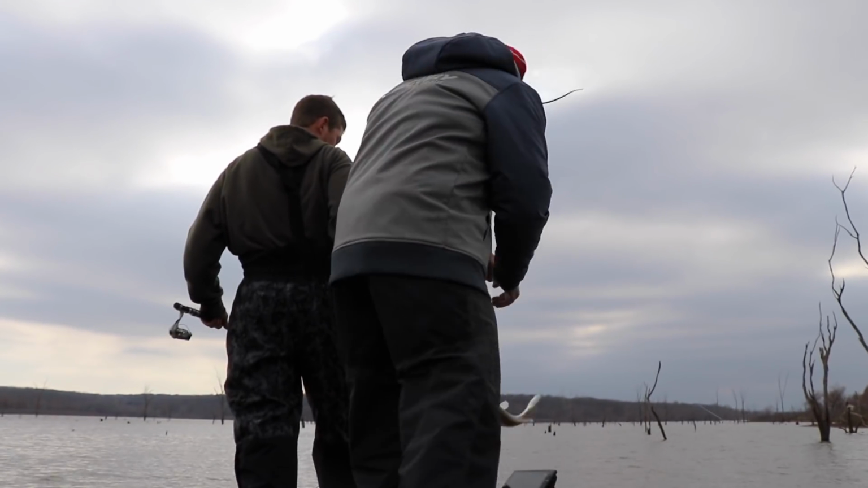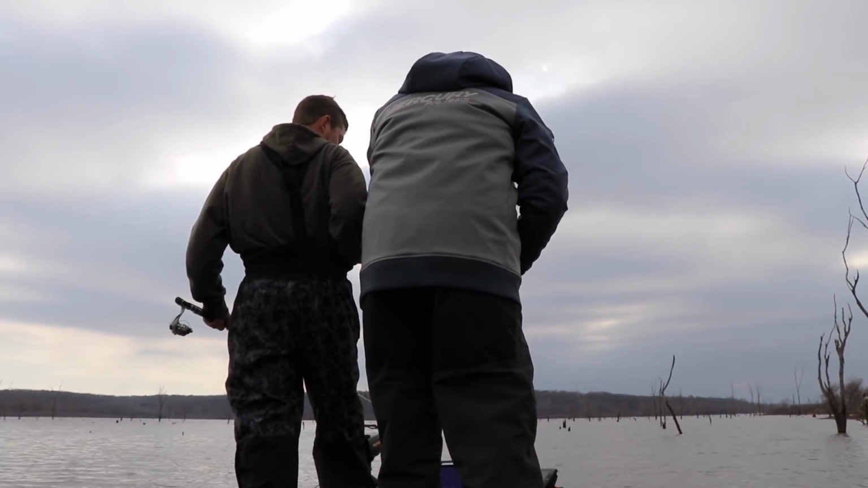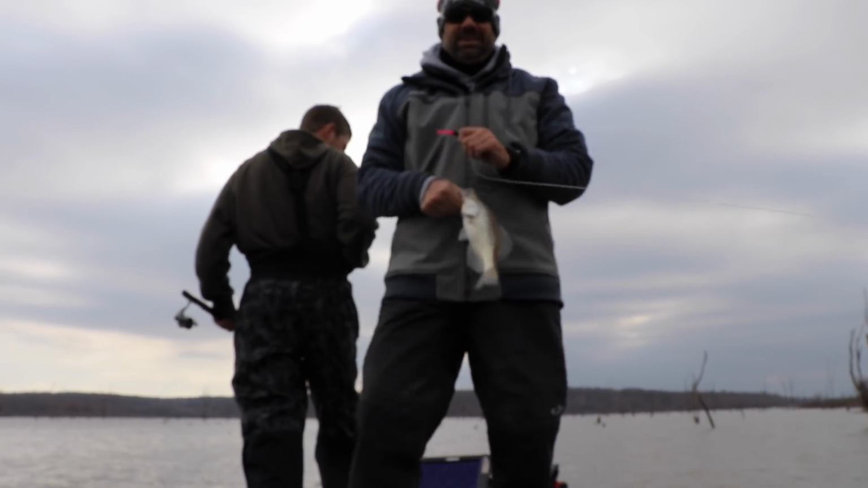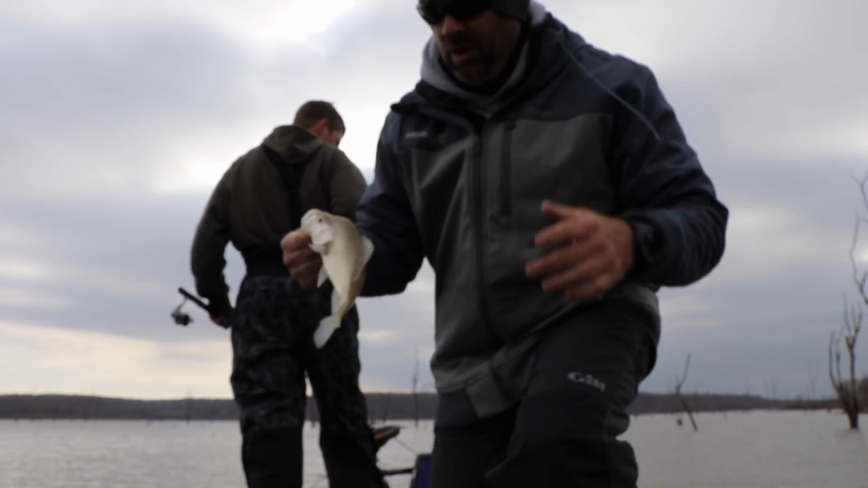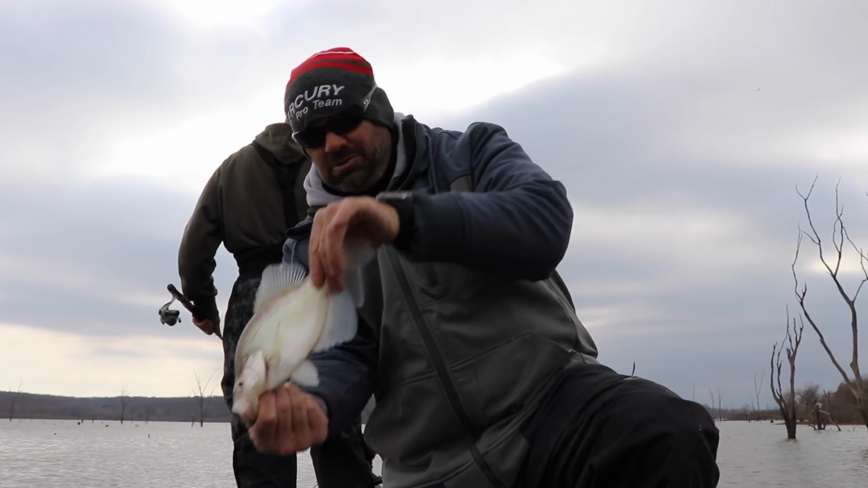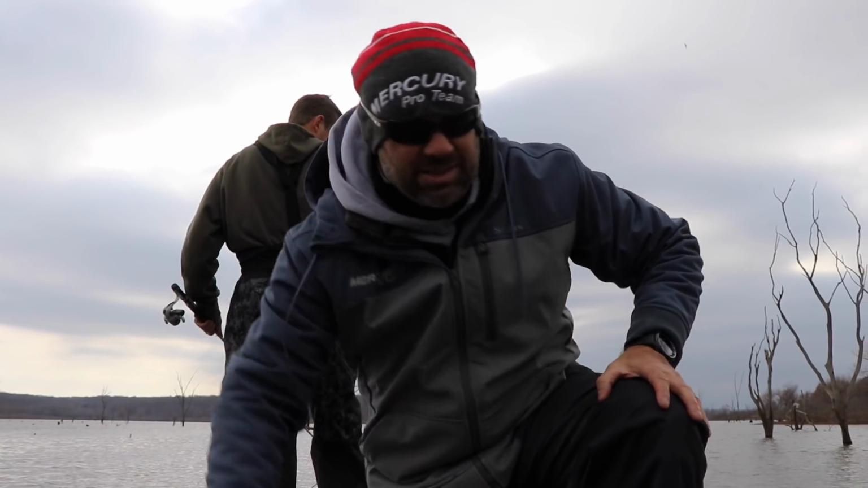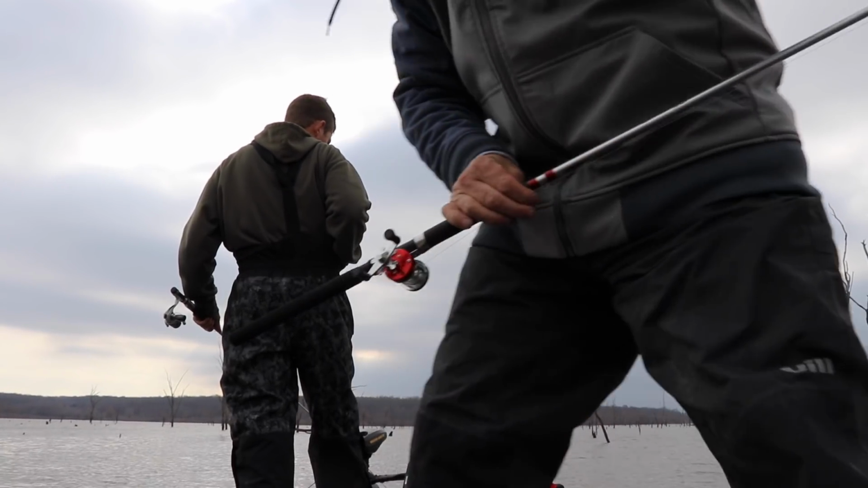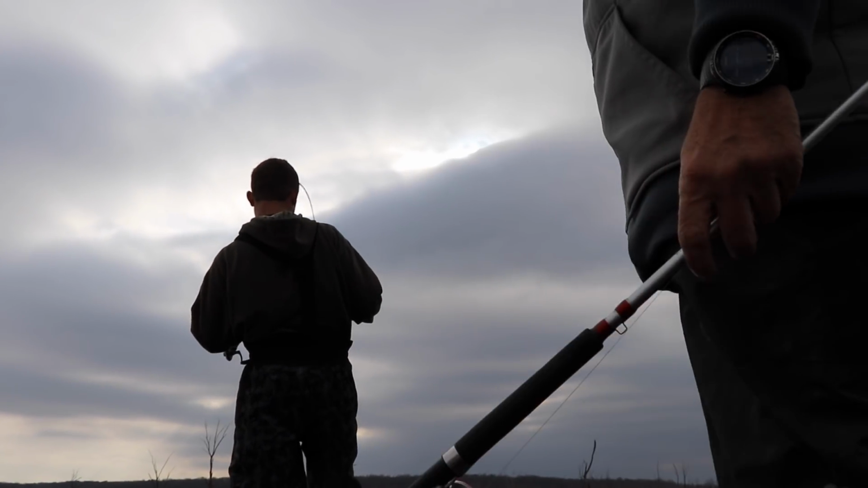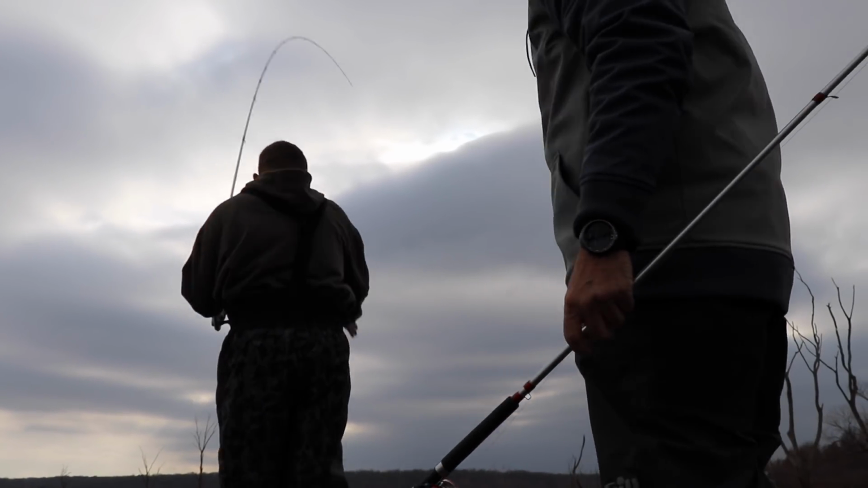I left it. He went down to hit it. That crappie, you can see it on the screen. On the LiveScope, you could see him, and my jig went past him. We could actually see his nose go down and hit the jig. Little bitty crappie. We'll catch you a big one here in a minute. I promise. You get one too? There's the big one. Oh, big crappie. White bass. Oh, it's a white bass. Oh, I thought.